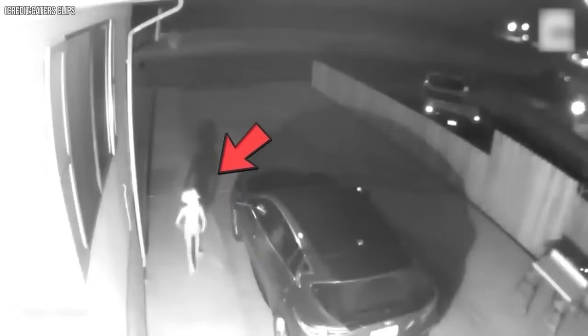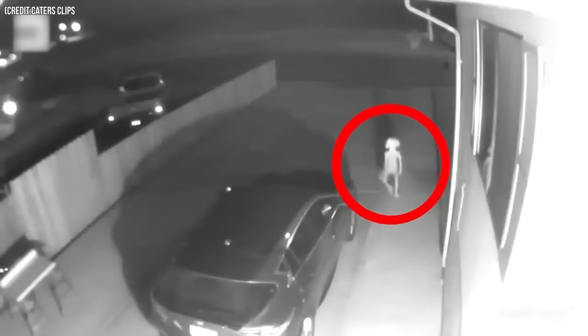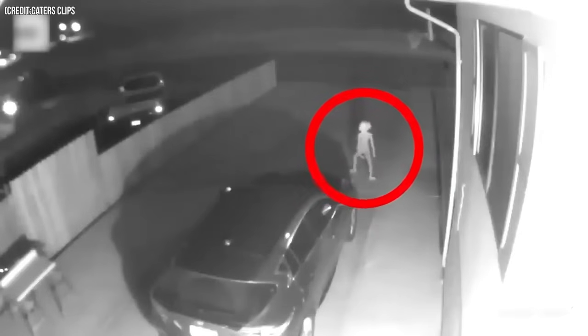Number 35. You might find it either funny or creepy, but this family security camera caught a creature that they initially thought was their son playing a Halloween prank on them. In the video, you can see a thin-legged creature with a head resembling Dobby from Harry Potter. However, upon comparison with their son's video, it's clear that it wasn't him. What do you think?